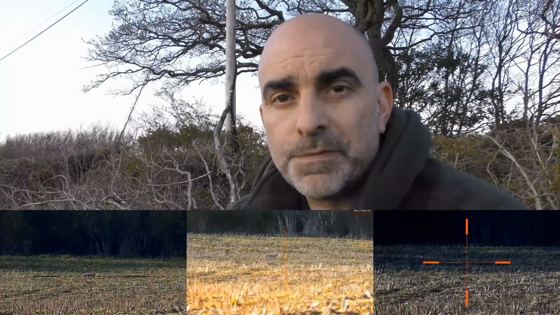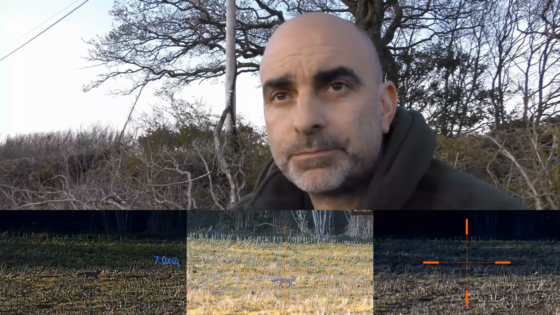So all three units are currently on base mag. As you can see, they're all fairly comparable. The Pulsar has a 3.5 times base mag, and the other two are on 4 times base mag.